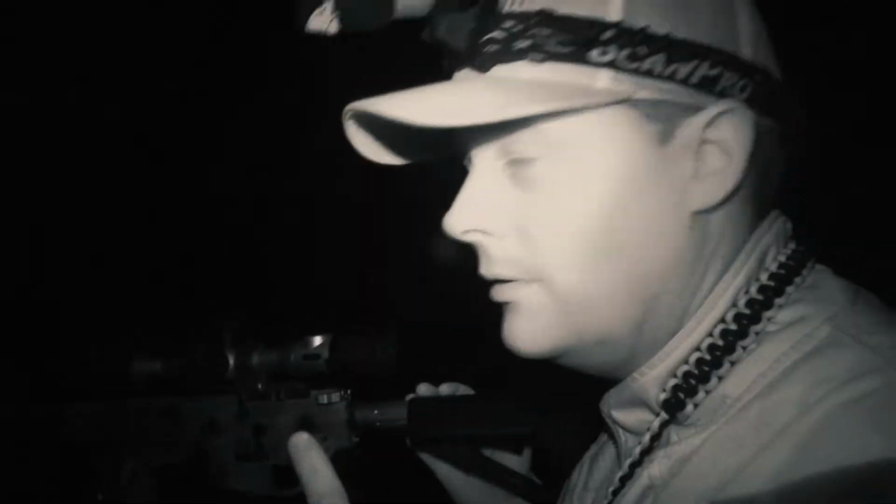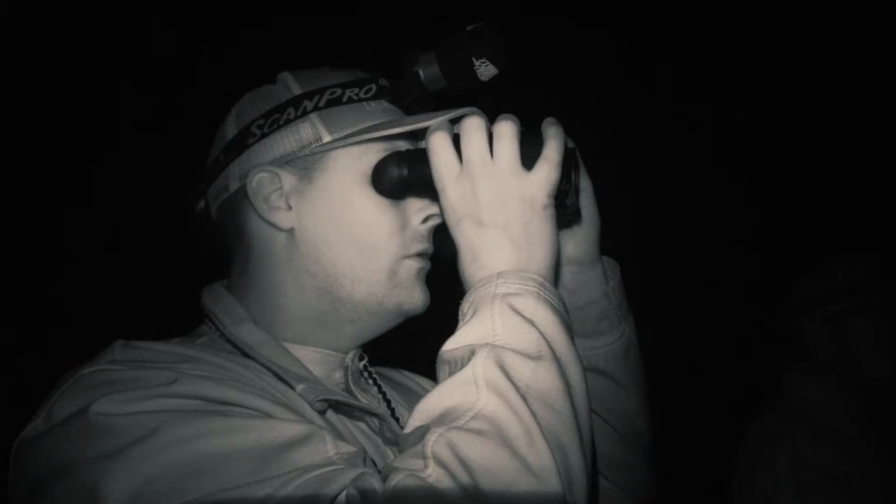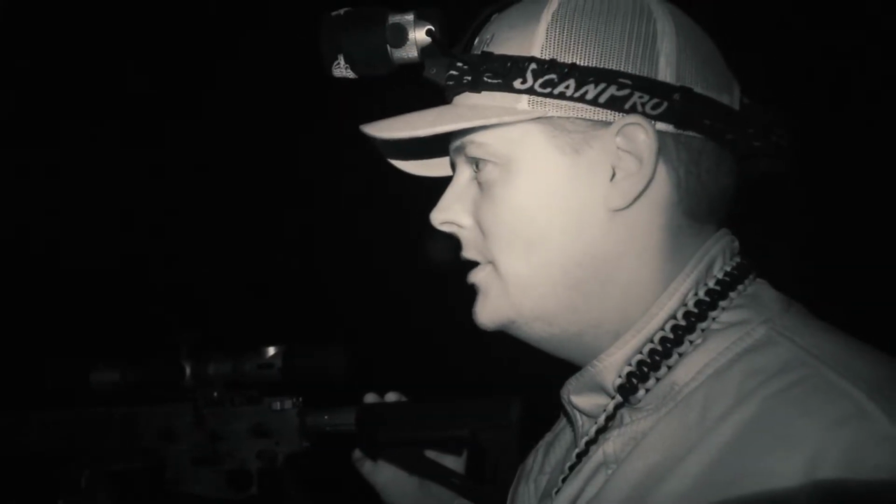Looks like we've got one down there at the feeder by itself. Looks like a pretty good one. I ranged him a while ago with those Accolades. He's 100 yards. But we're gonna get in close, see if me and Bobby can do the three, two, one, bang.